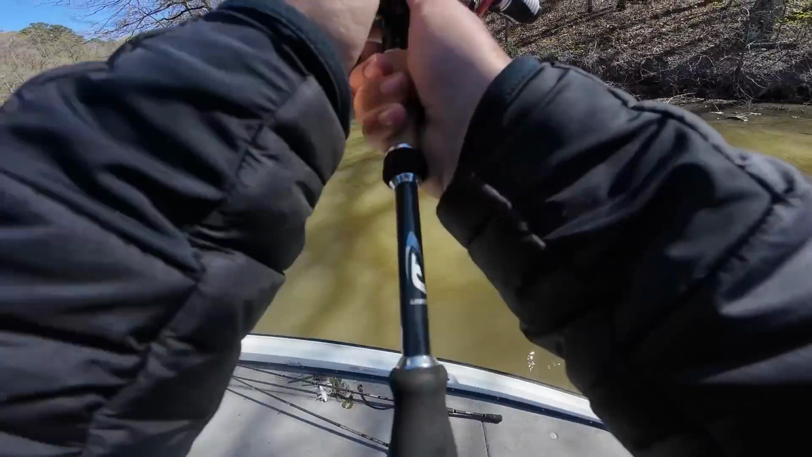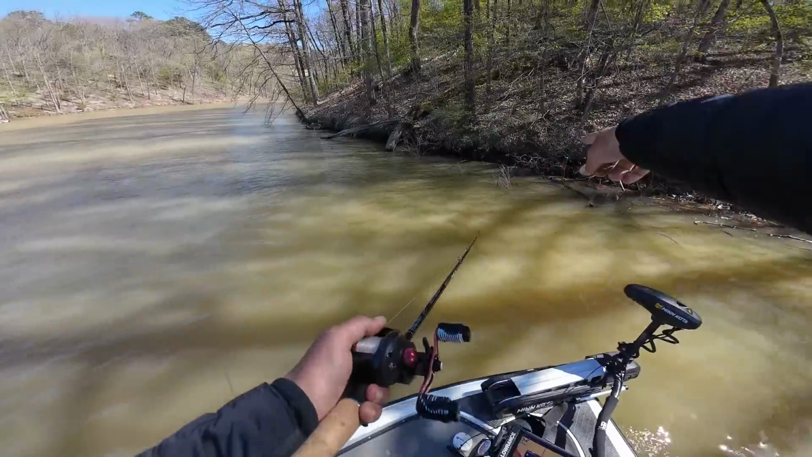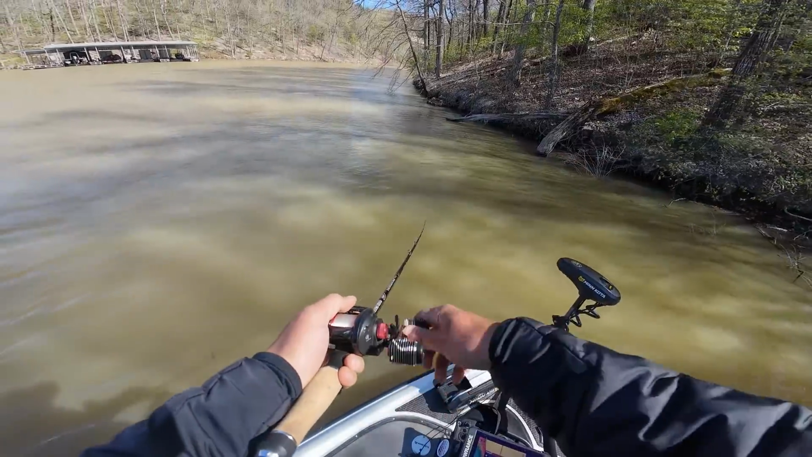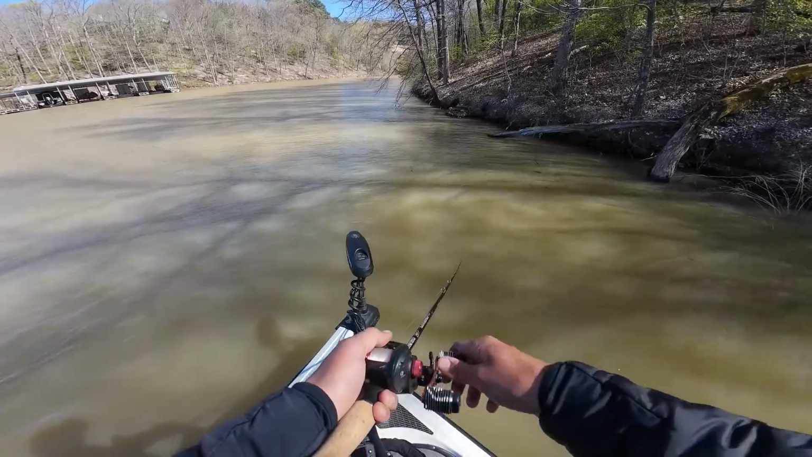There we go. Nothing real special about this right here. It's just a secondary point in between these 2 boat docks, and that fish was just in this little kind of flooded, brushy stuff. It's nice to be able to catch them on a spinnerbait because you can really cover water quickly with a spinnerbait compared to the jig I was fishing earlier.